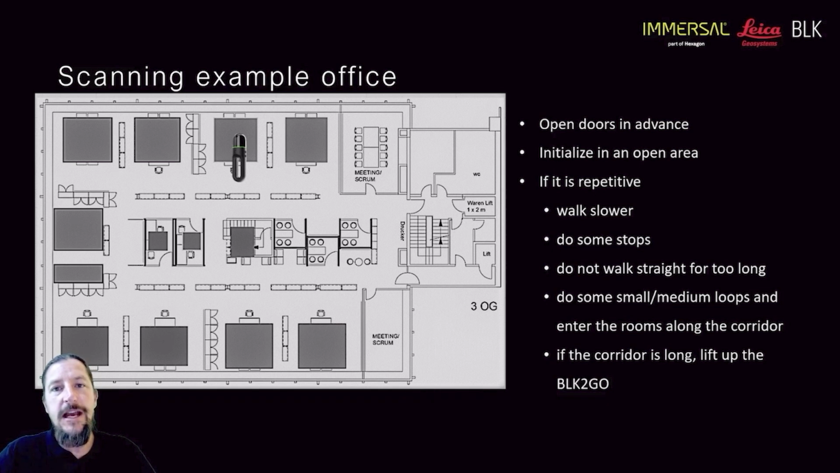Open doors in advance if you can. Moving objects, as Antti would say a little bit later, I think. Objects that move might be a problem, especially for the image map that you want to create. So try and wait for the office to be clear. This is specifically capturing for Immersal. If you're capturing for normal mapping, that's not a problem.